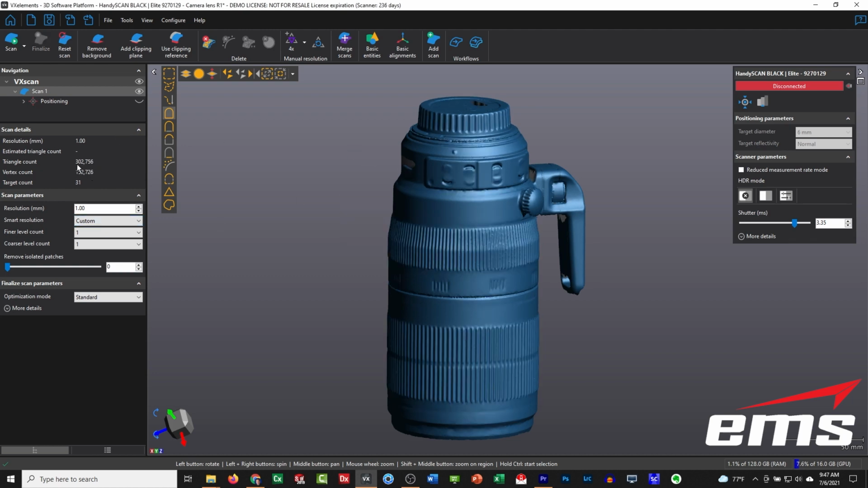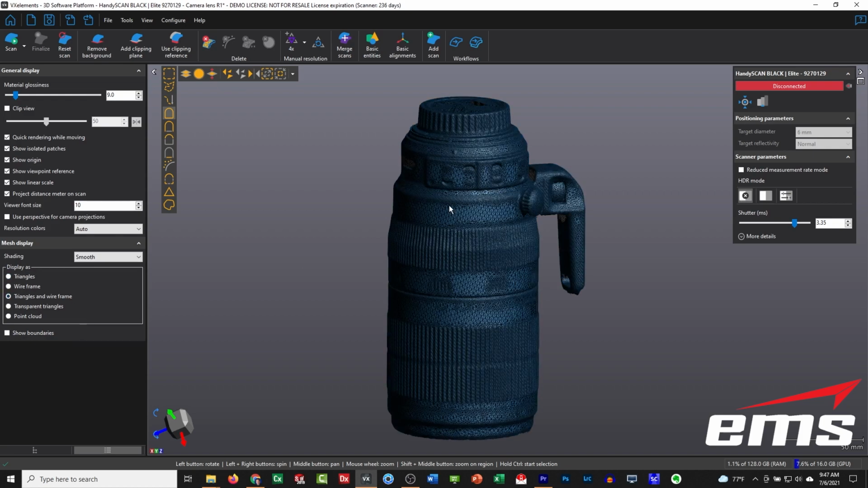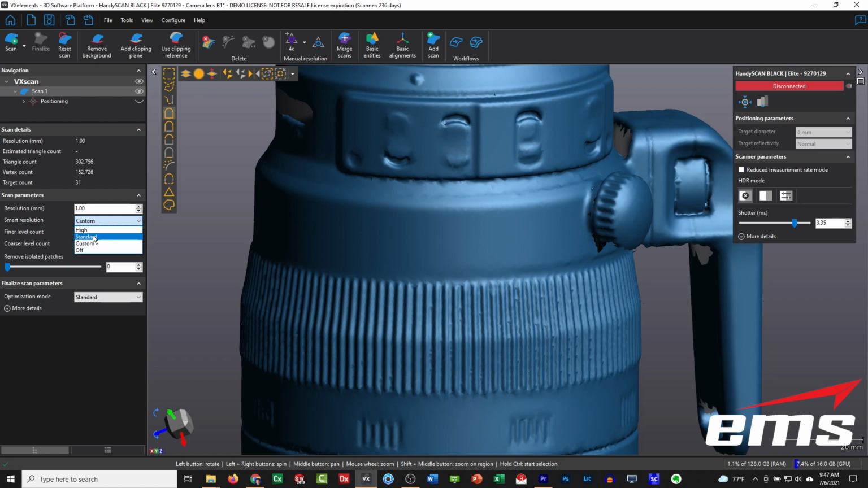And you can see now we're down to 300,000 triangles, but you can see we're paying the price in certain areas. Still have pretty good tightness in here, and then certainly more coarse in those areas. So the beauty is you can try different ones to get what you want.